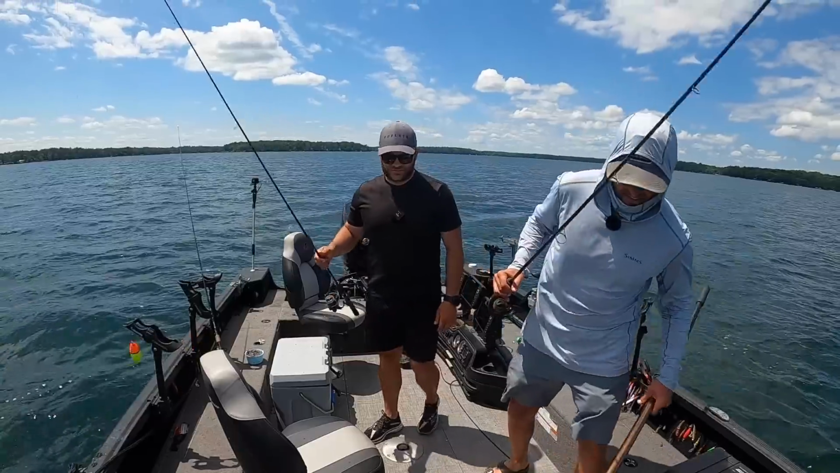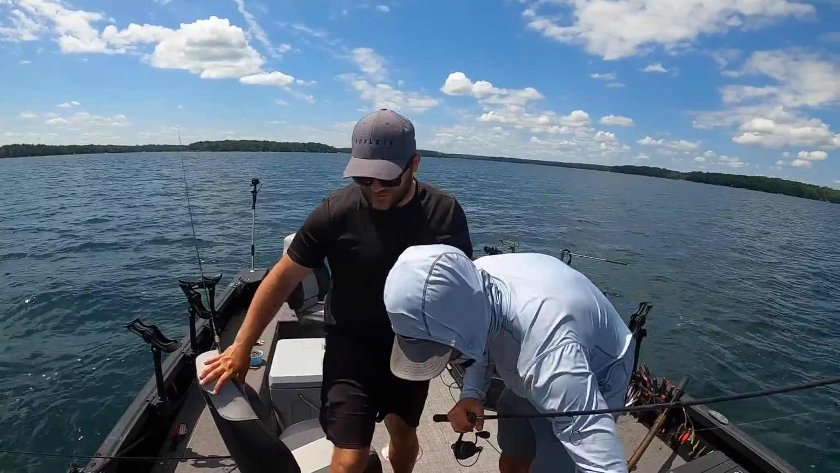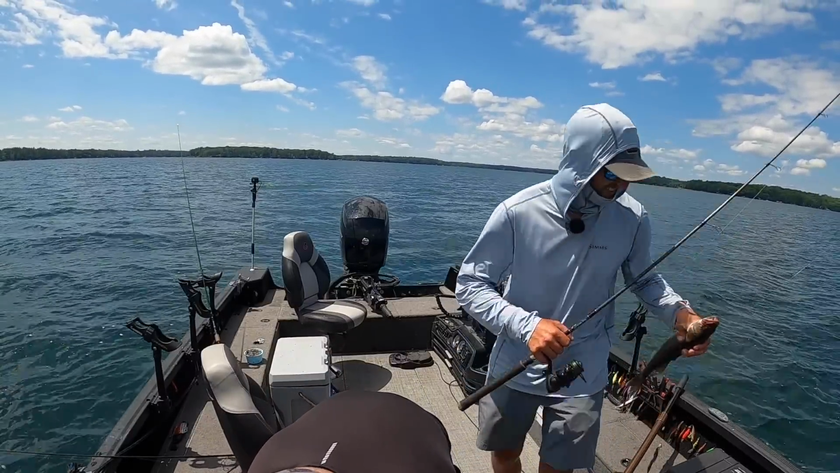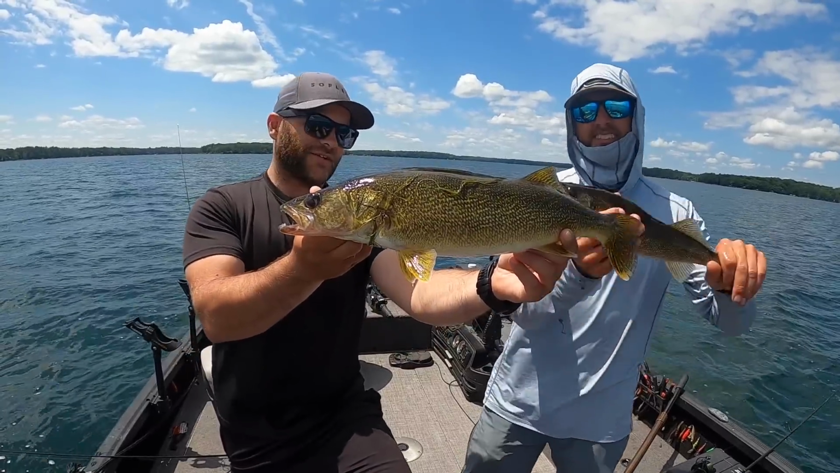There we go. And if I can get away from the slip bobber, I ain't fishing one the rest of the time. Oh, jeez. Dude, I can't watch. I don't understand the hate. I can't watch another slip bobber go down. Why? It's so enjoyable. Watch bobbers go down all day and catch fish like that. How can you complain about this?